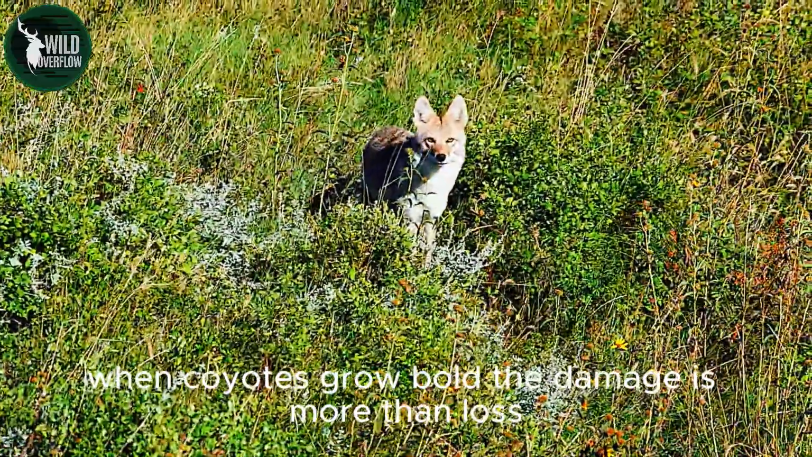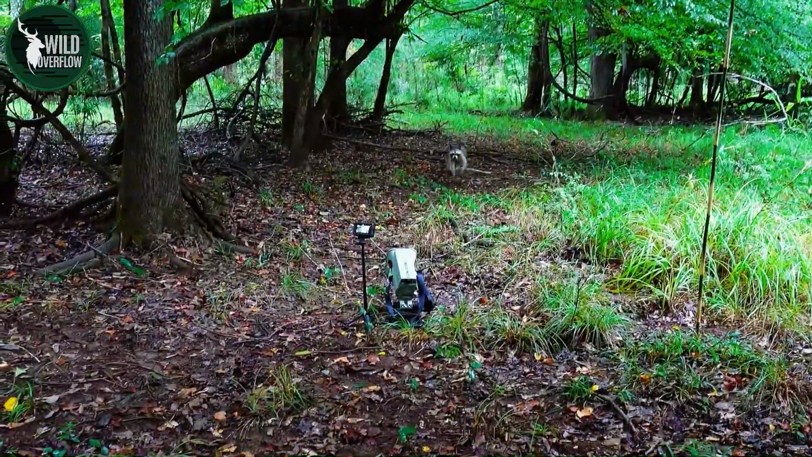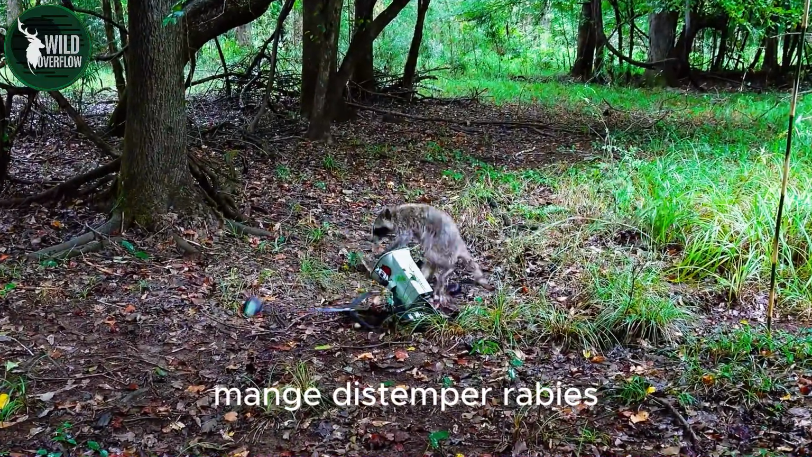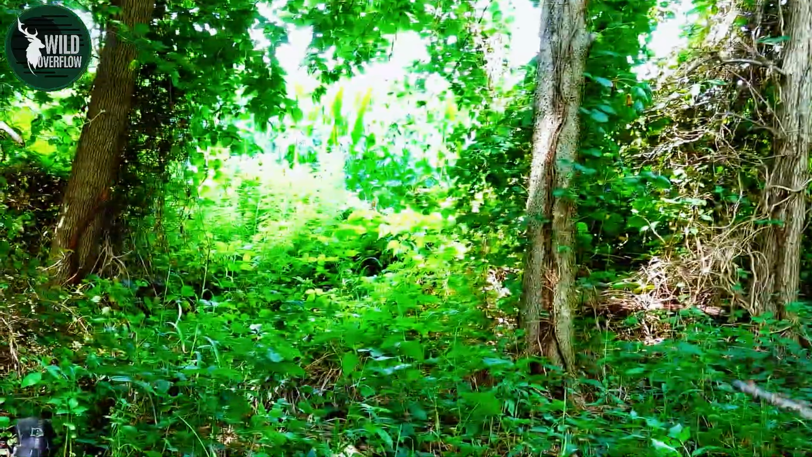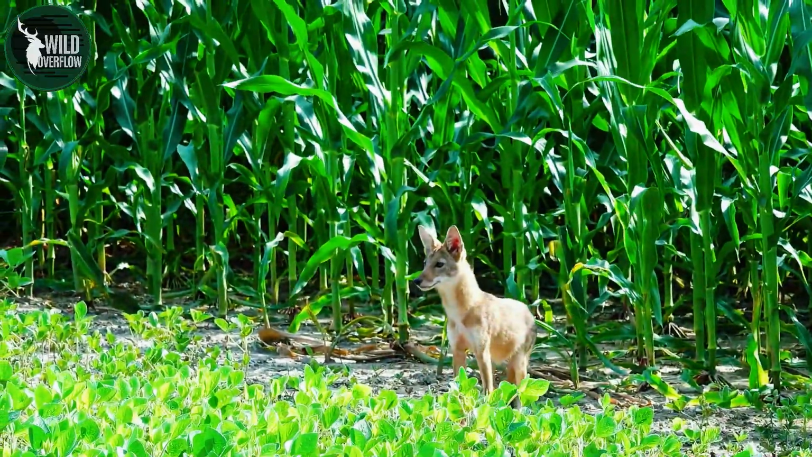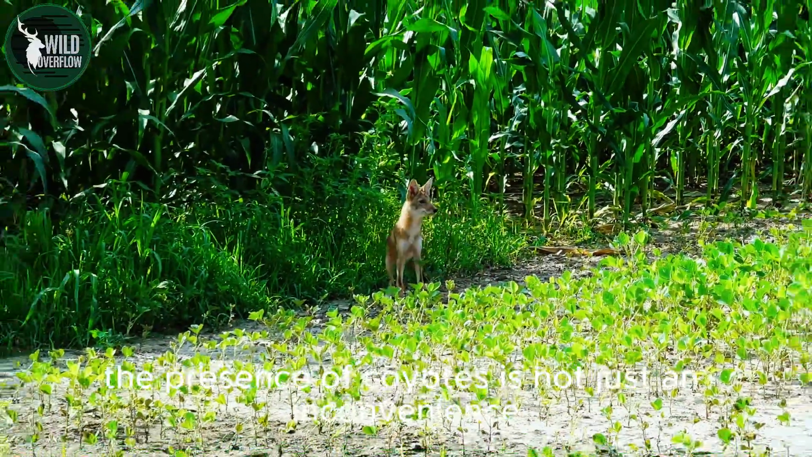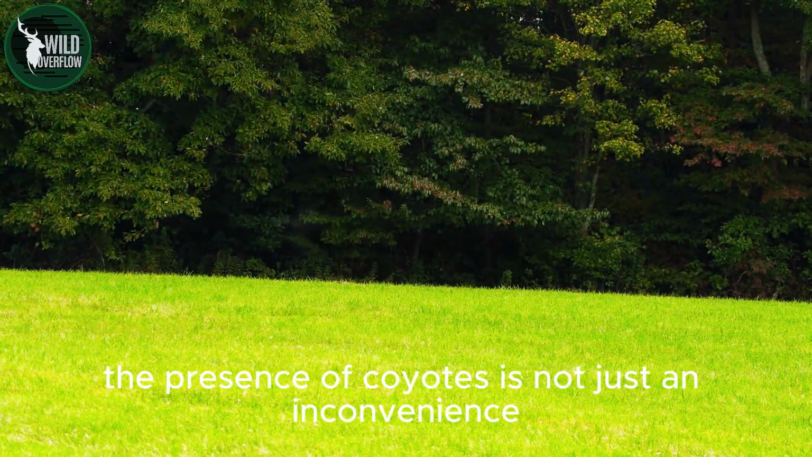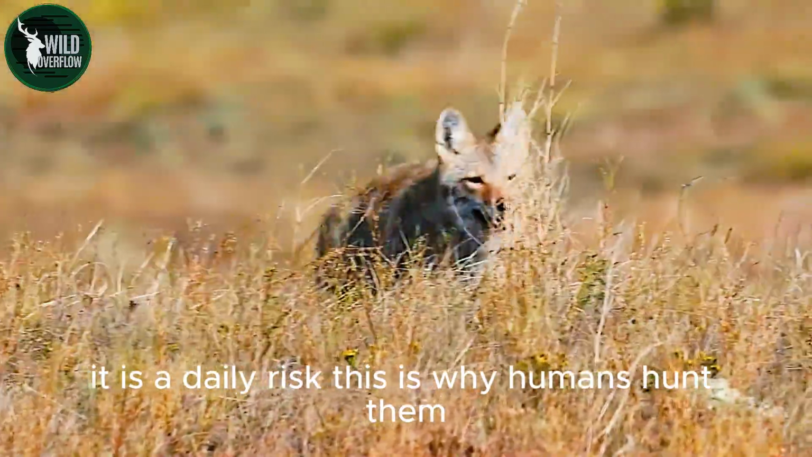The damage is more than loss of livestock. Coyotes spread disease, mange, distemper, rabies, illnesses that pass from wild to domestic, threatening not only animals, but entire communities. For those who depend on their land and their herds, the presence of coyotes is not just an inconvenience, it is a daily risk. This is why humans hunt them.